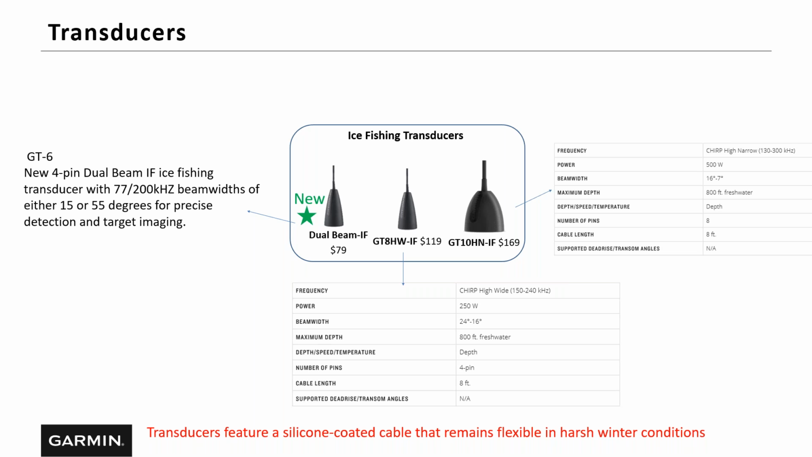The transducers are great transducers. We've really been able to team up with the transducer engineer to get some great ability of these transducers for ice fishing. And the marks that we get, and we're going to look at some screenshots here in a little bit, are real nice thin arcs and great target separation. These transducers are really top of the line in the ice fishing industry right now. Yeah, and they were designed specifically for ice fishing, nothing else.